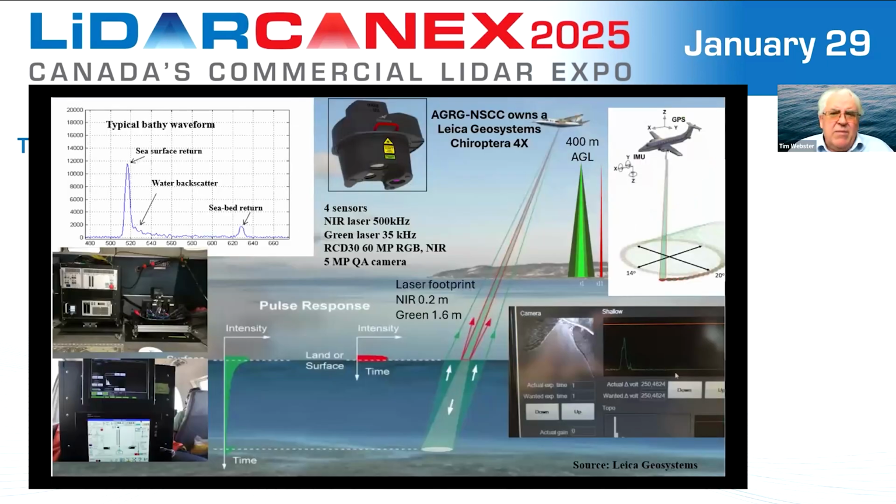I'm going to talk now a little bit about topo-bathymetric LiDAR mapping. That's my area of specialty. Here, NSCC owns the Chiroptera 4X system from Leica Geosystems. It's equipped with a near-infrared and a green laser. The green laser on the left, we see the waveform reflected from the sea surface and then eventually the seabed. The near-infrared laser only surveys the land and the water surface. It typically doesn't penetrate the water column.